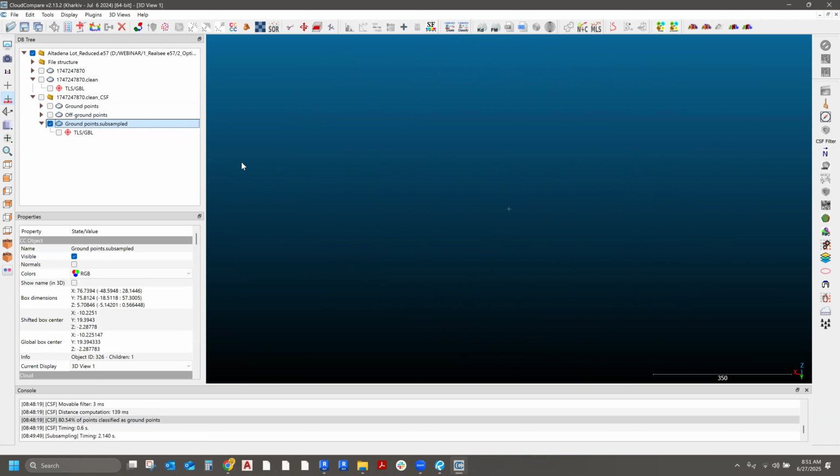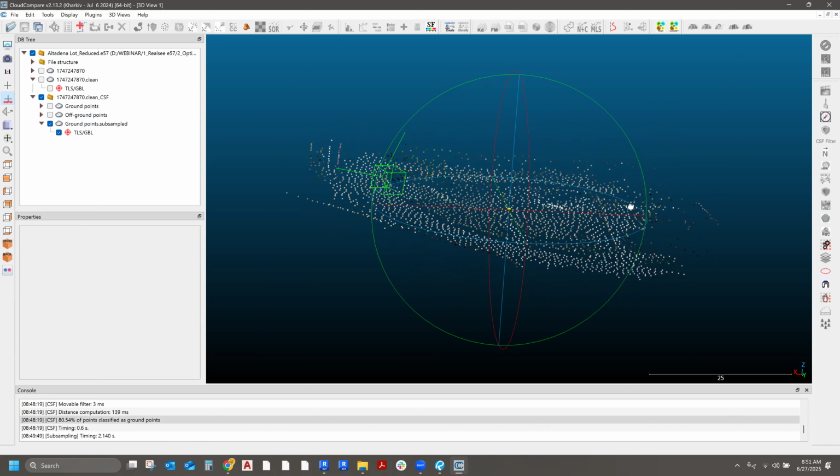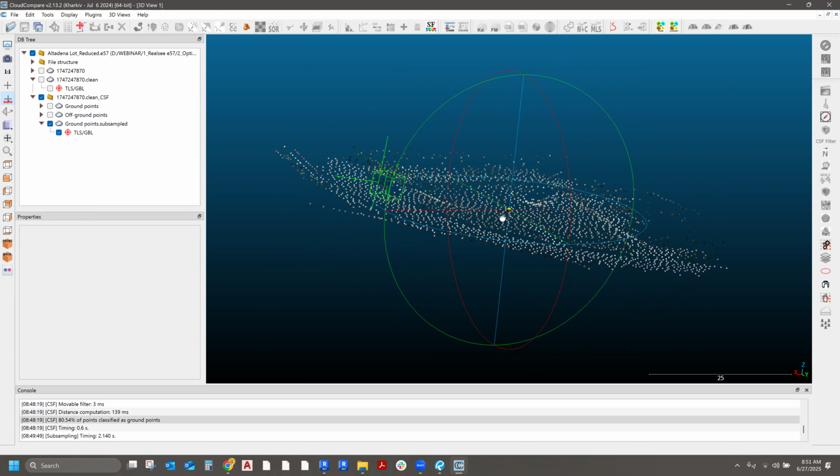Hold on, let me do that again. Oh, there it is. Now you can see it a little better. It basically created a lot fewer points of that exact same field.